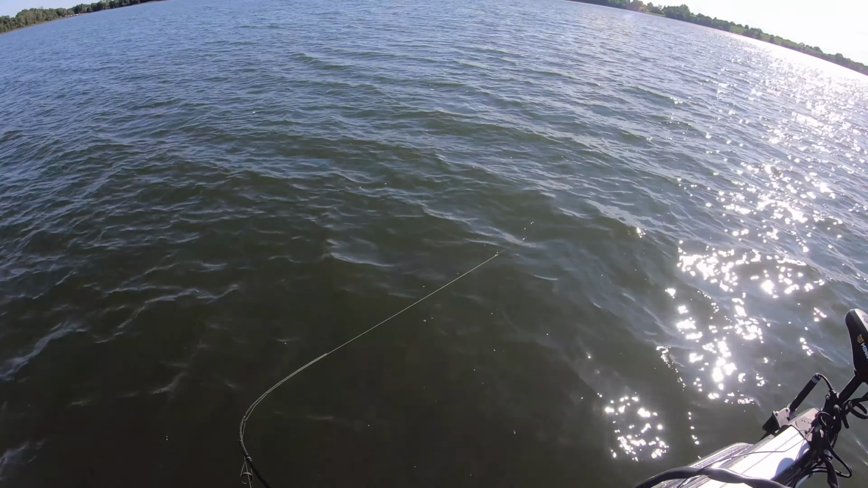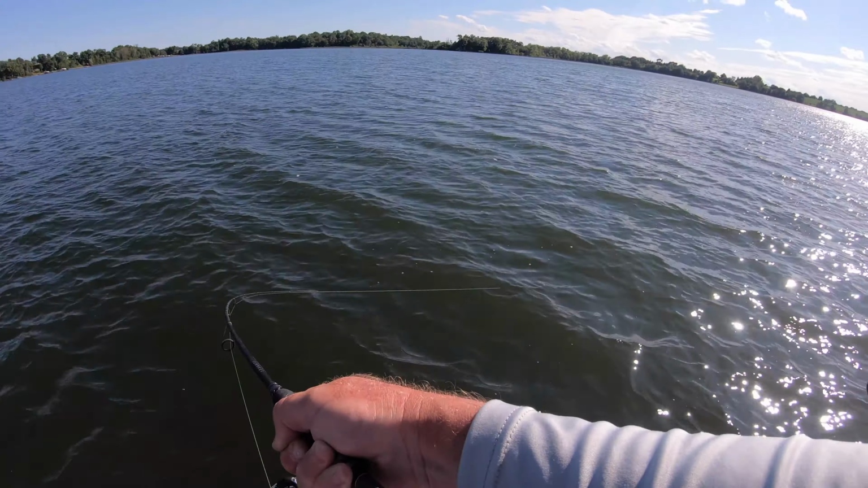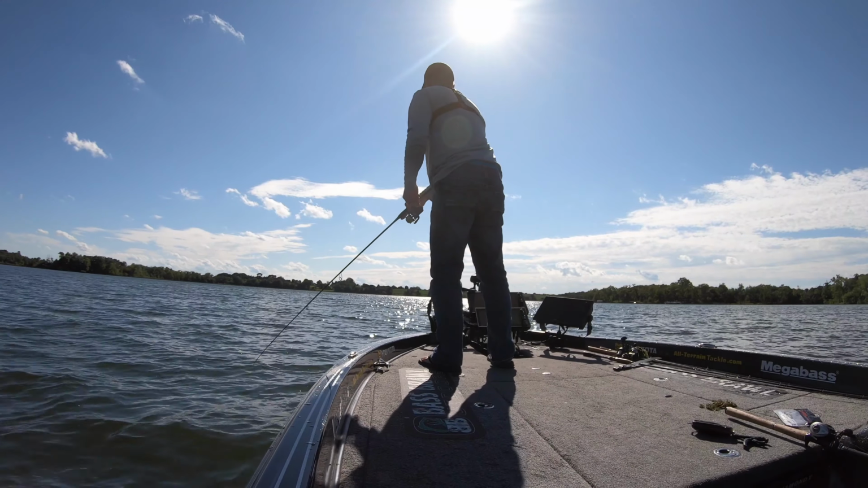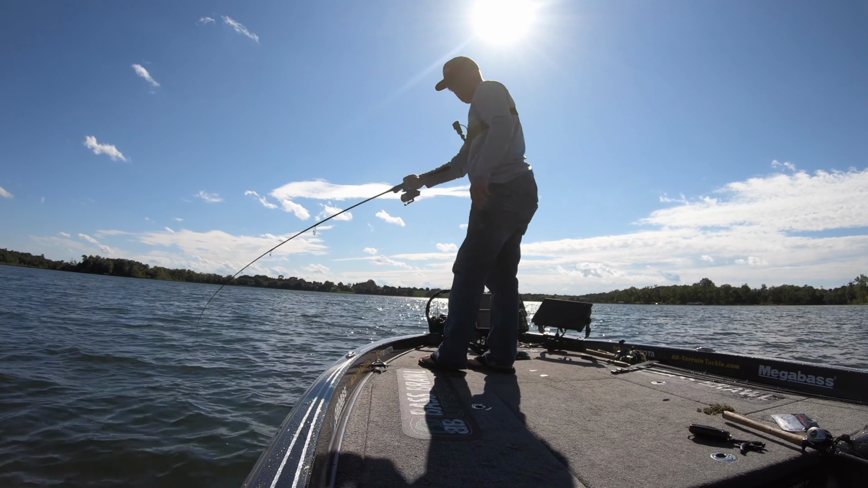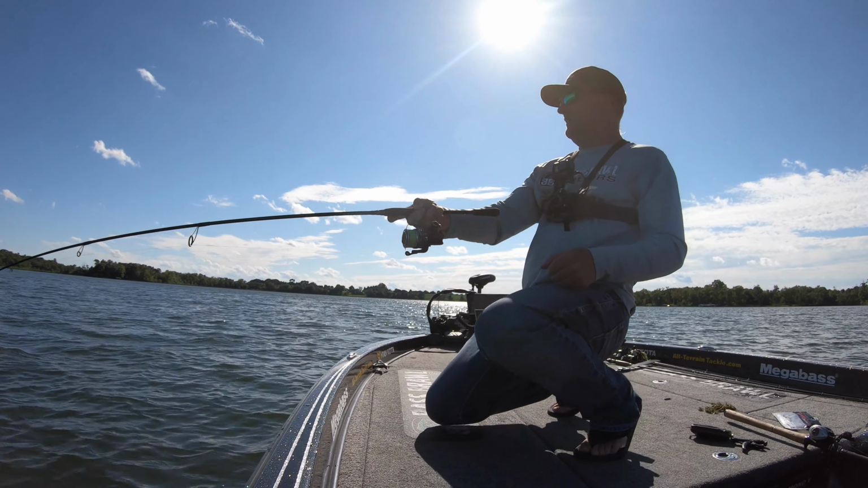Wants to jump. It's big. It's big. Oh, jeepers. Holy smokes. 4 casts in a row.